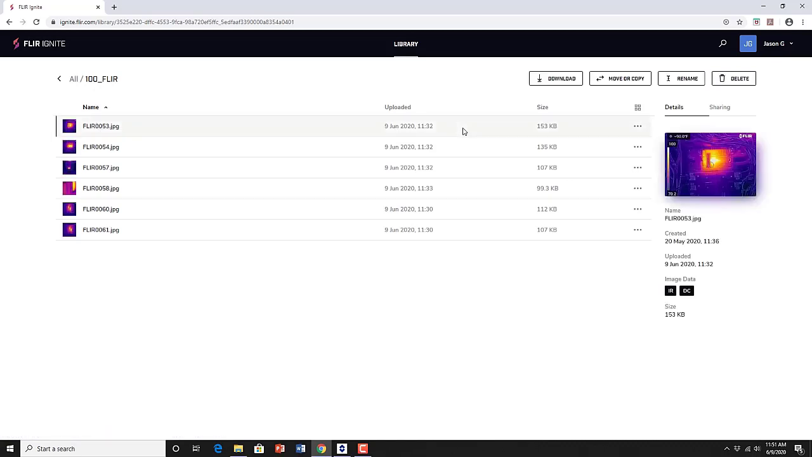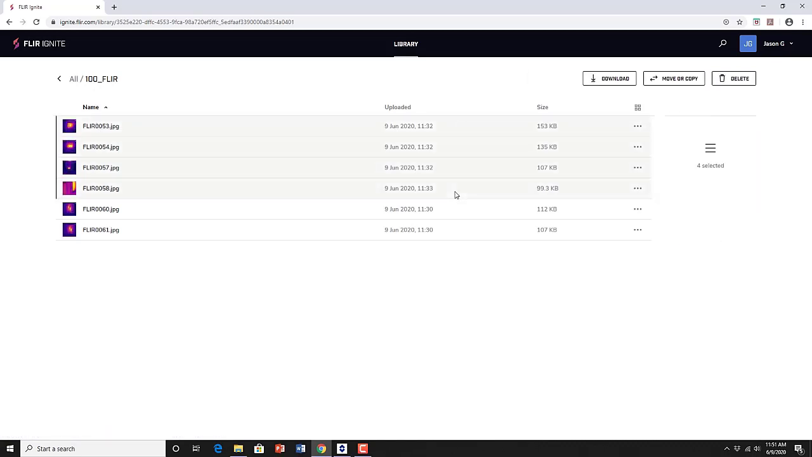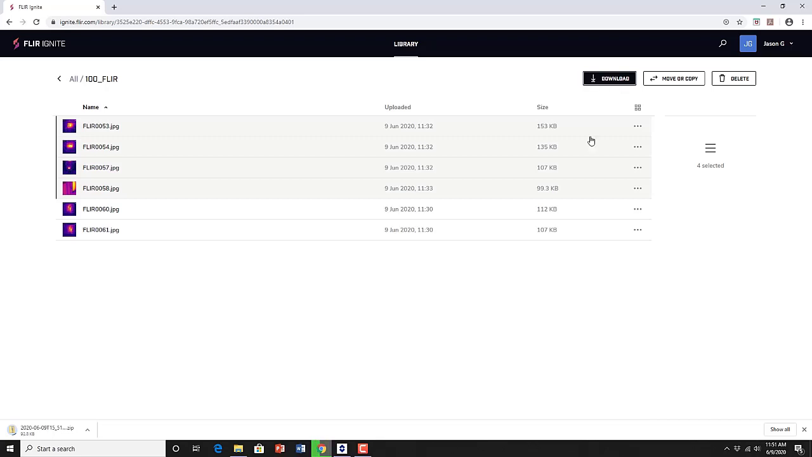Since these are radiometric images, you can use the FLIR software like Thermal Studio to view the images, analyze them, and create a new inspection report. For now, let's get back to the basics of setting up your thermal imager.